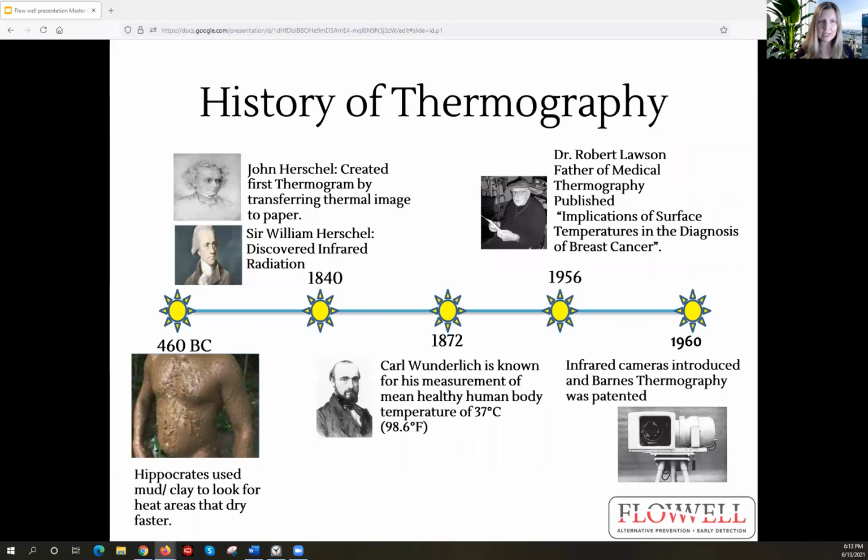To give you a brief history on thermography, I want to get into some case studies here so you guys can really see what it's all about. So I'm not going to harp on this too much, but one of the biggest ones, everyone always says, how long has thermography been around? And it's kind of been around since 400 BC, when Hippocrates first used clay on the body. He wanted to see where the clay would dry first. And that indicated it could be an area of inflammation in the body, or it could be a pathology. You know, there could be a cancer forming in that area.